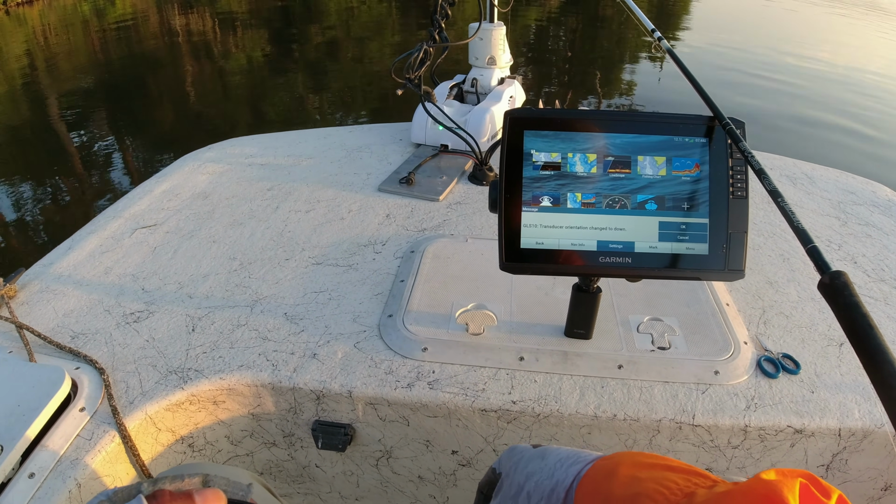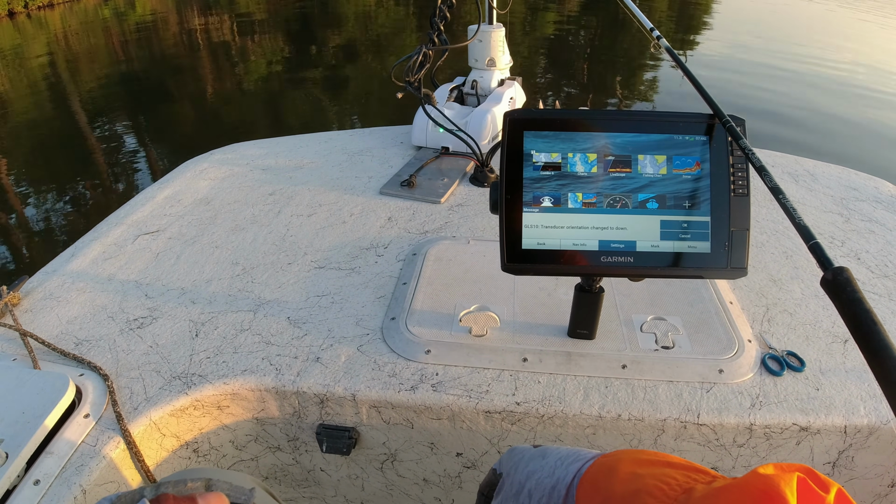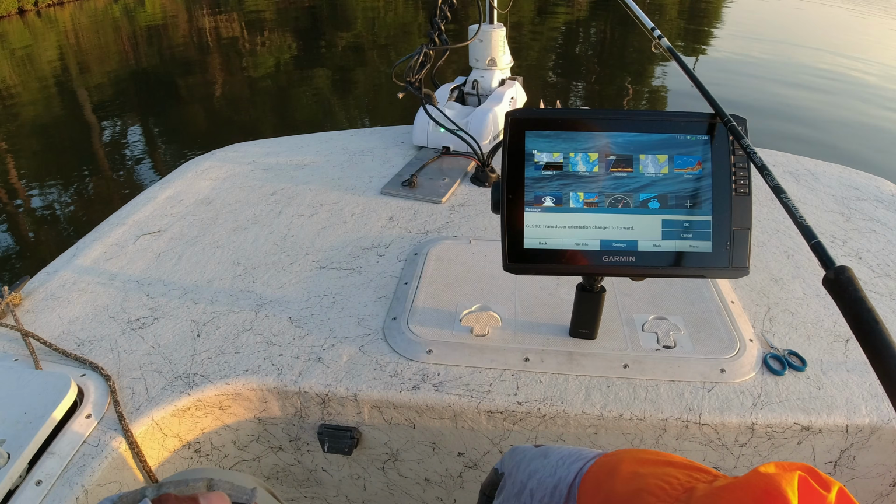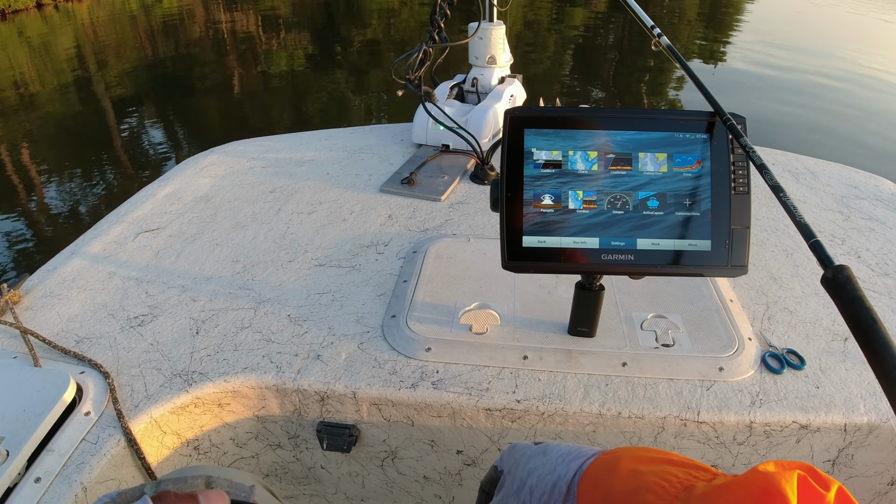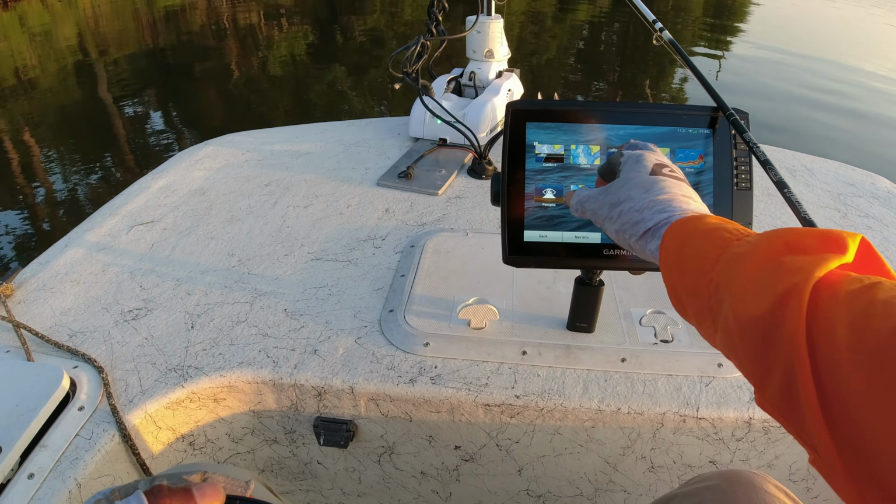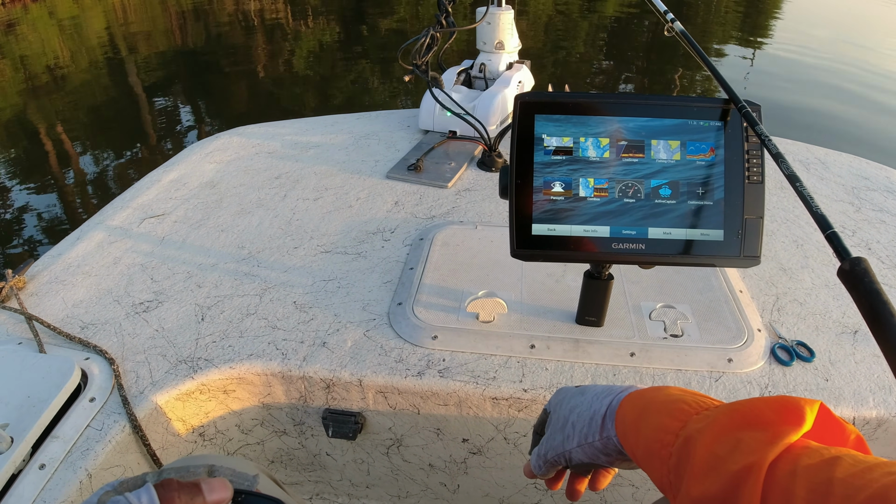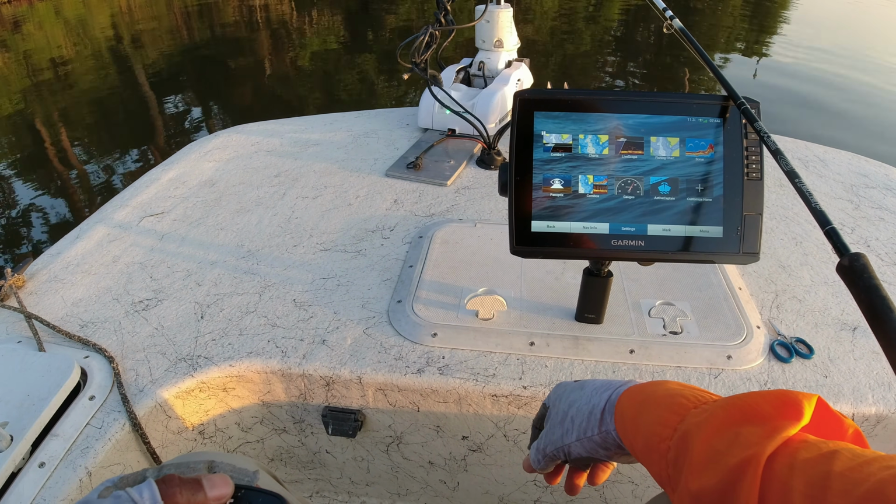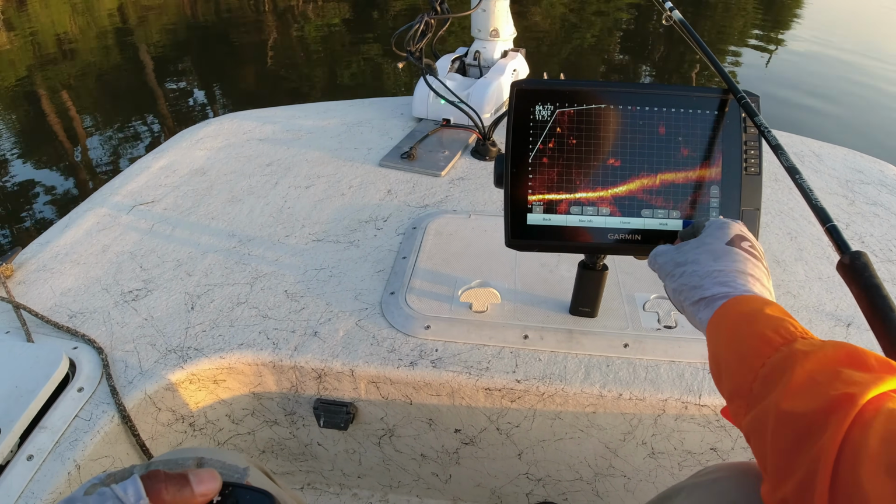Right now you see me, I'm doing a settings reset on my unit. I know you've seen that reading that I got a while ago. I do not like my unit to show my brush pile and my fish at the same brightness. So what I did was a settings reset. I go through and put everything back to where it was, and a lot of times you can do that with these units, and it'll improve the readings that you get.